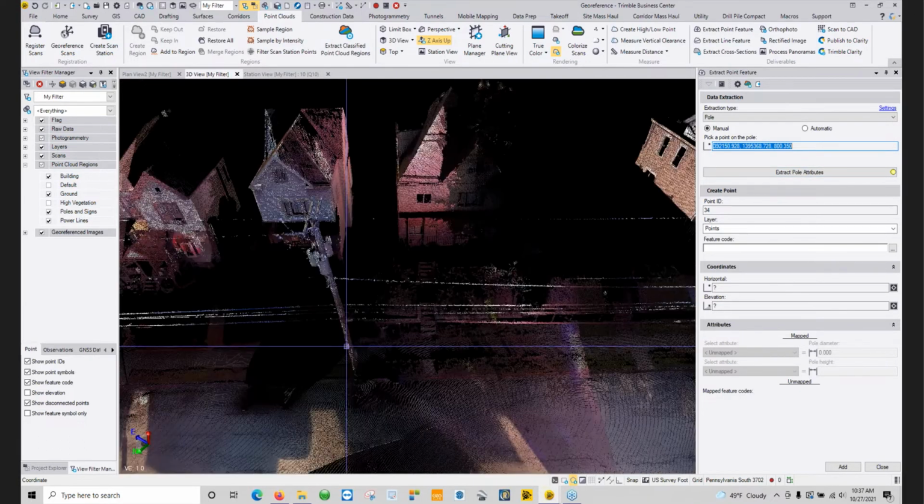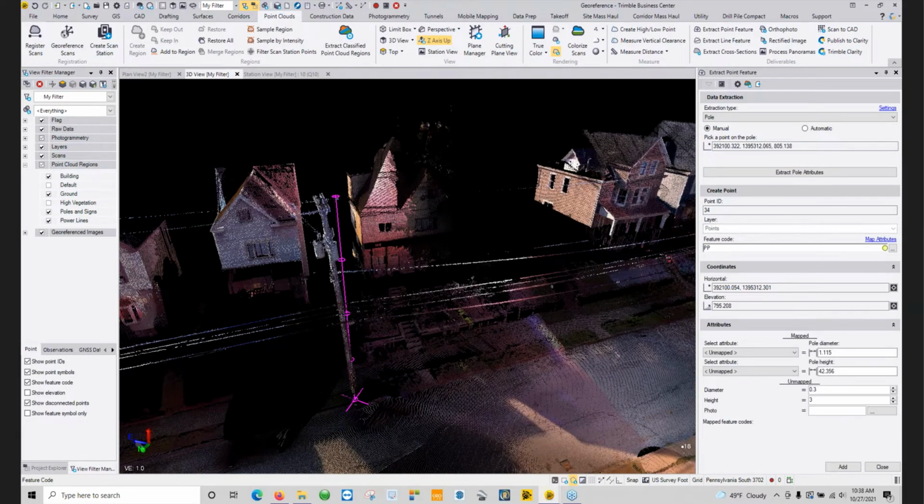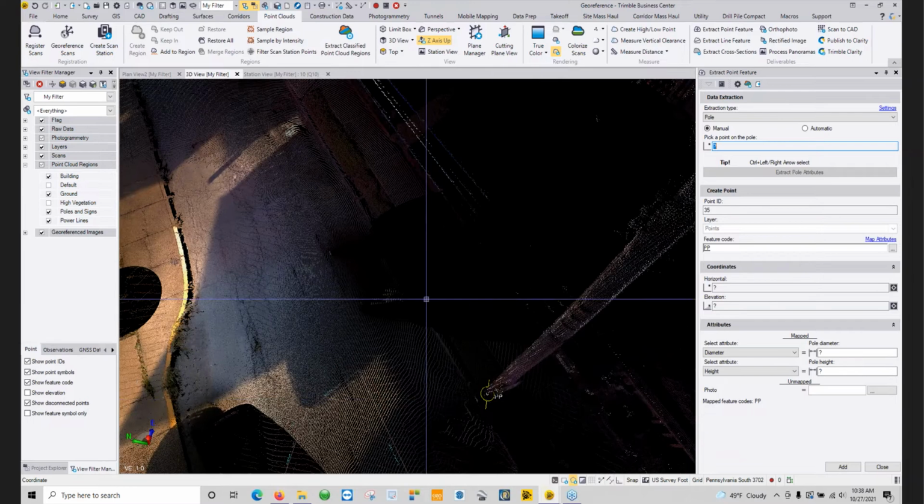apparently it doesn't like that pole. What it's going to do down here is give you the pole diameter and the overall pole height, as well as do a plumb line. So depending on your feature code, so power pole here, I can then select the attribute that I want it to go to. And when I create that point, I can add that, and it'll actually put the block down there for me for that power pole.